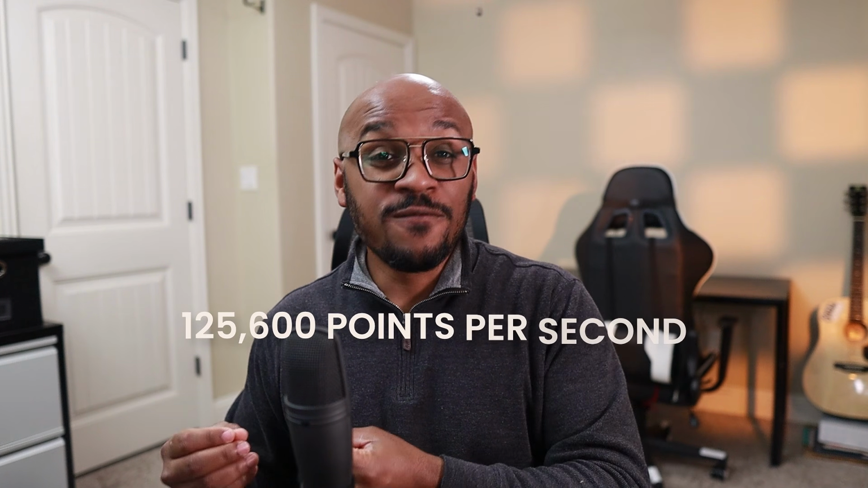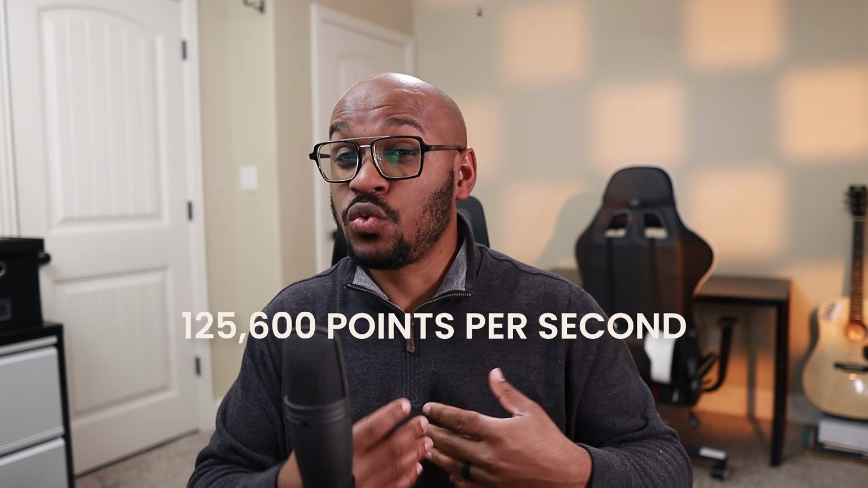And lastly, point density. The M2 captures 18,200 points per second, while the P4 captures 125,600. That is nearly 7 times the data.